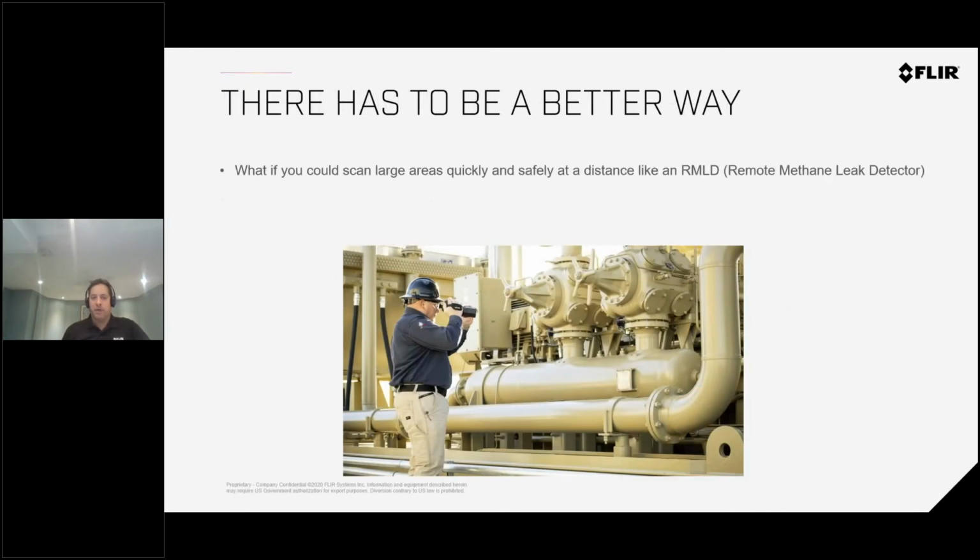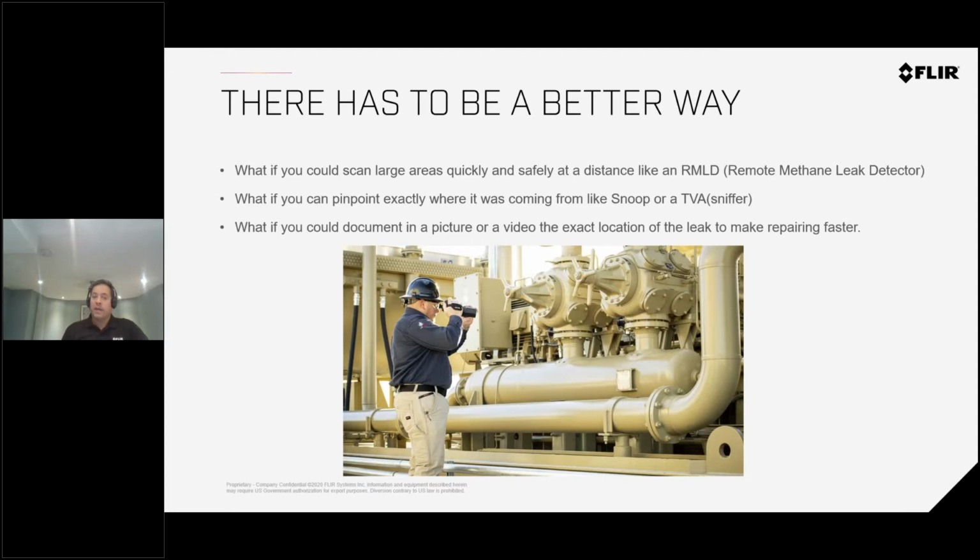So as we say, there has to be a better way. What if you can scan large areas quickly, like what they call a remote methane leak detector? What if you can really see where the leak is coming from without using the Snoop test or the sniffer test? And what if you can document this? That's actually a very important, crucial point. It's good to do an inspection. It's good to find a problem, but you have to be able to document it and make a decision. If you don't have an instrument to help you document this information and make that critical decision, you're pretty much at a loss, because then you have to start writing things down and tracking it through Excel files and paper, which is very cumbersome and not very efficient.